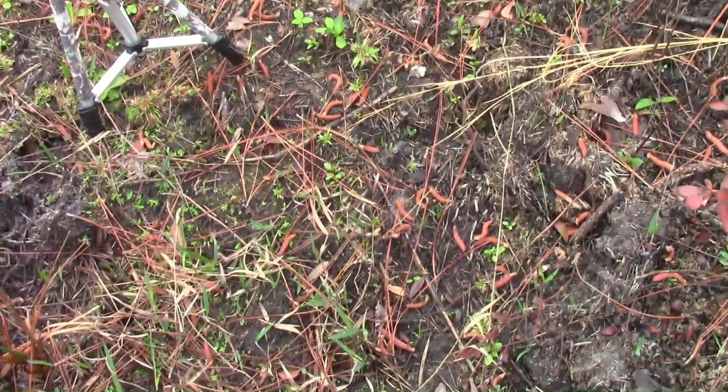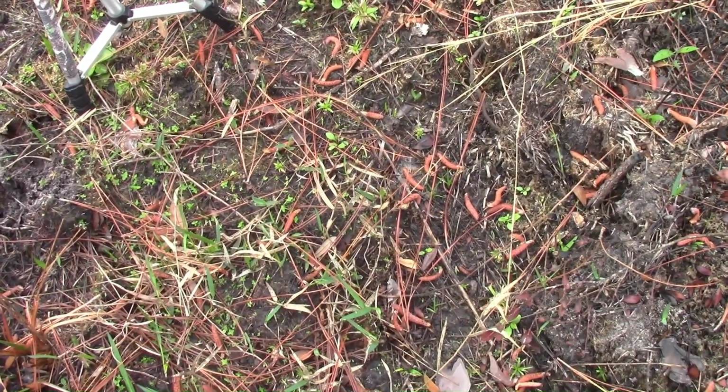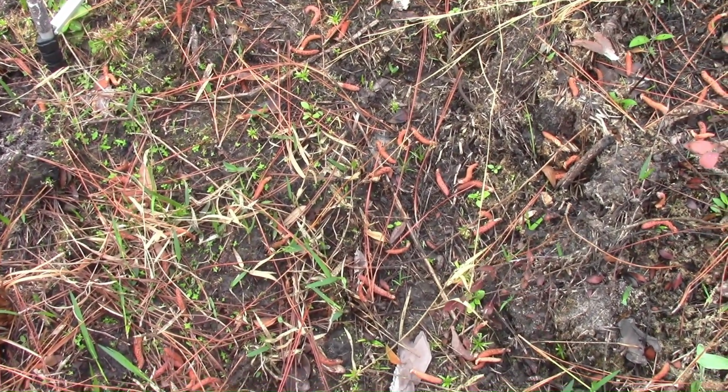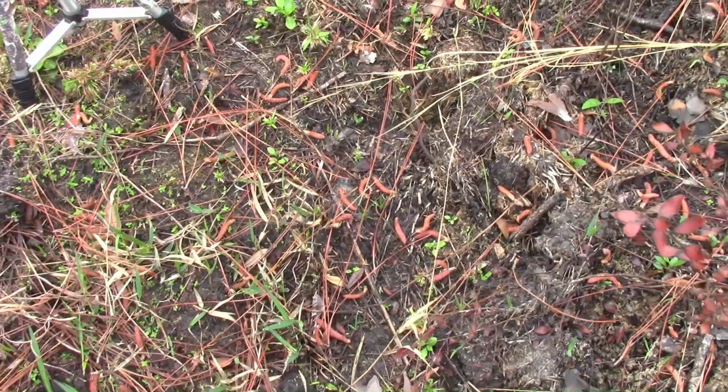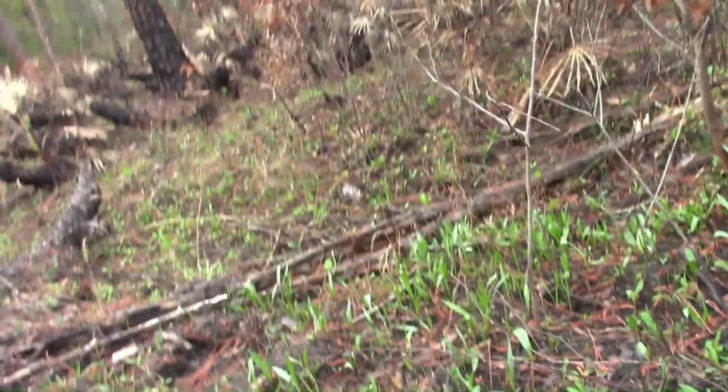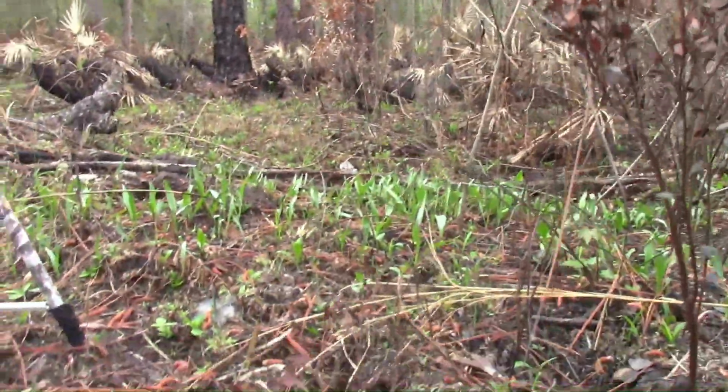Alright, this looks like a pretty good sized bear footprint. Human looking, barefoot. I can see the toes on it. Alright, so I'm going to set the camera down for a second. I'm going to film it and get some measurements here.